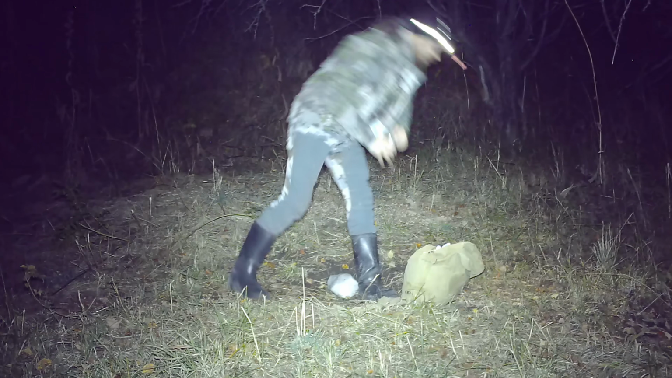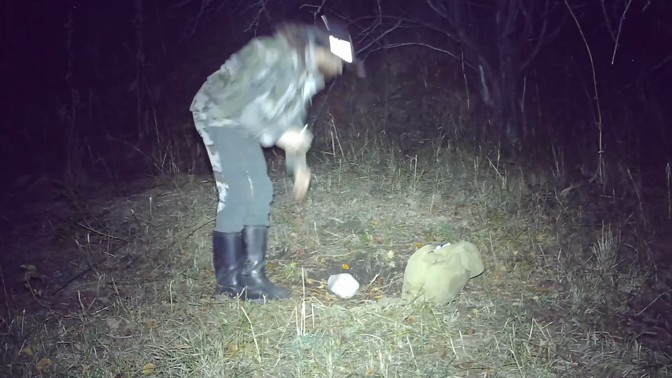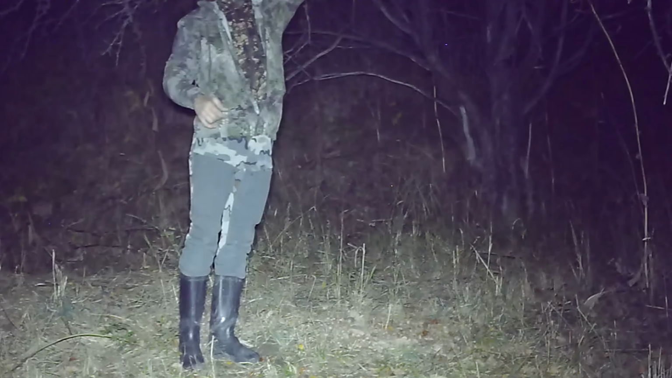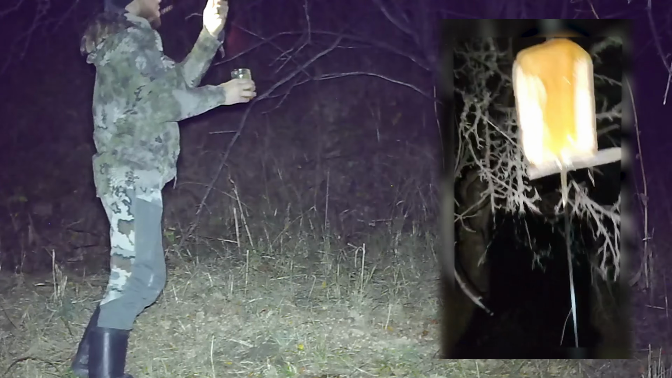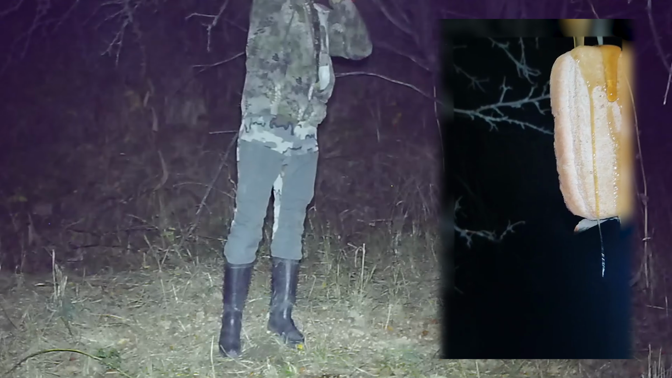Now the honey. What a smell. Intense. Here it is, the bait. A gift for the bear. Fresh white bread and not so fresh honey. Probably fermented a bit.